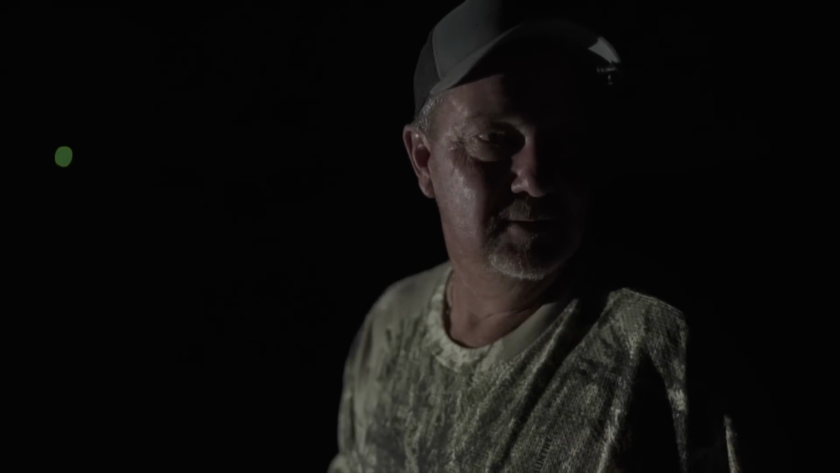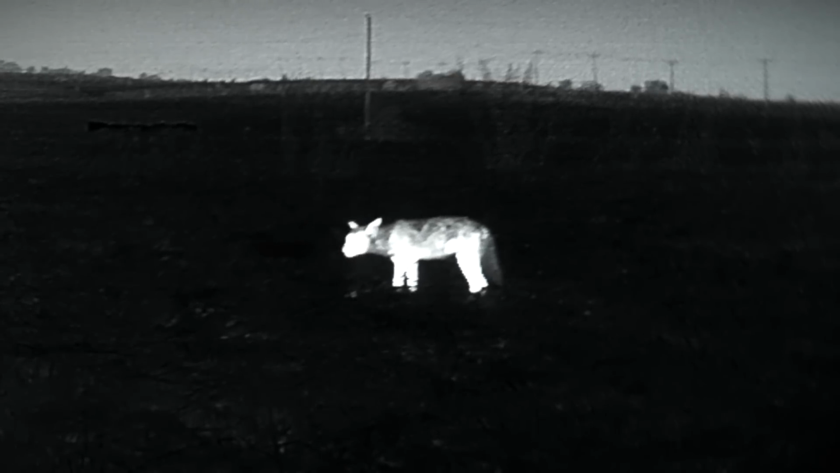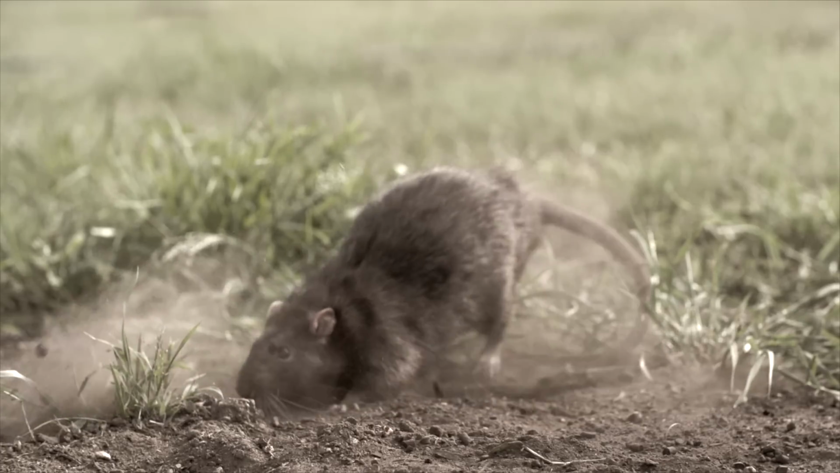Those rats, it's an addiction. I guess kind of like a drug addiction. They've got to come in here. They don't care what's happening in here. They're coming in here. Then whenever they get nervous, then they'll ease right back out of here for a while. They're constantly on the move.